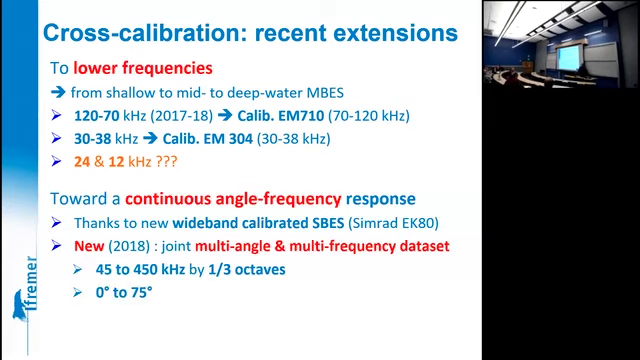Interestingly, thanks to the progress in the instruments, we are able now to collect the response of the continuous data set versus angle and versus frequency. And this is thanks to these new wideband single beam echosounders, Simrad EK80, which make it possible to cover the complete frequency range.